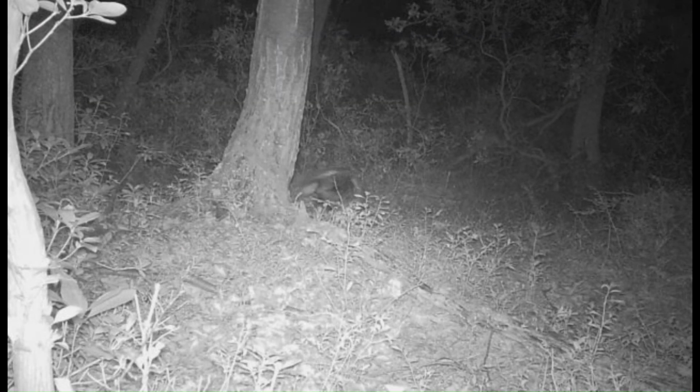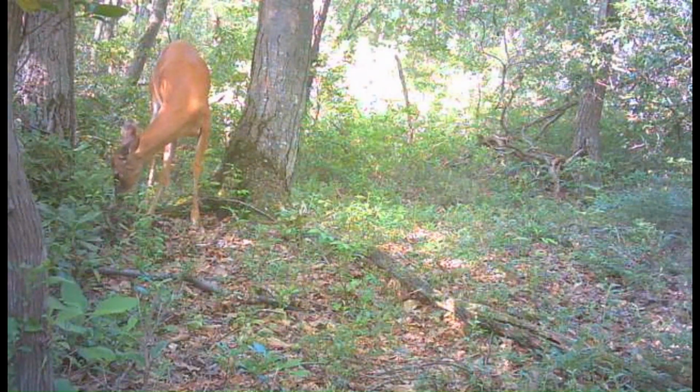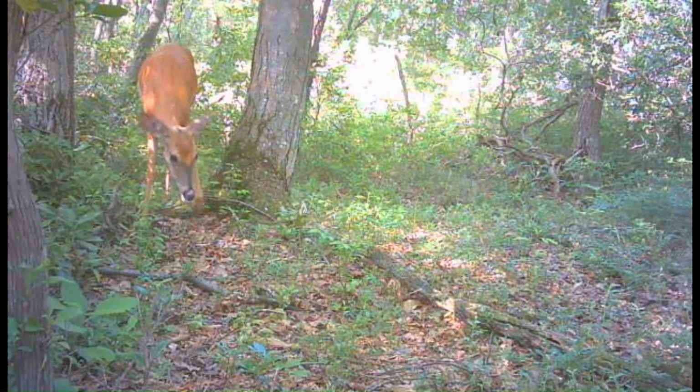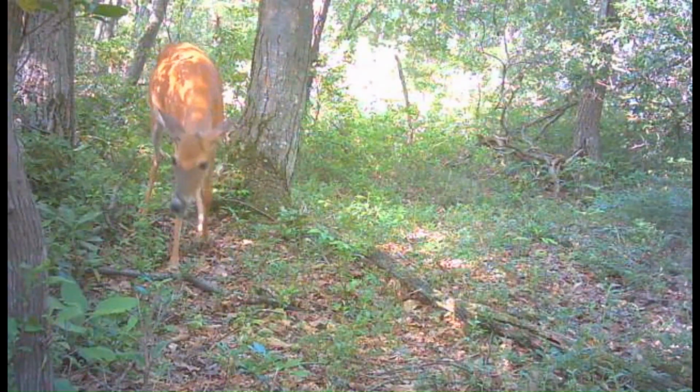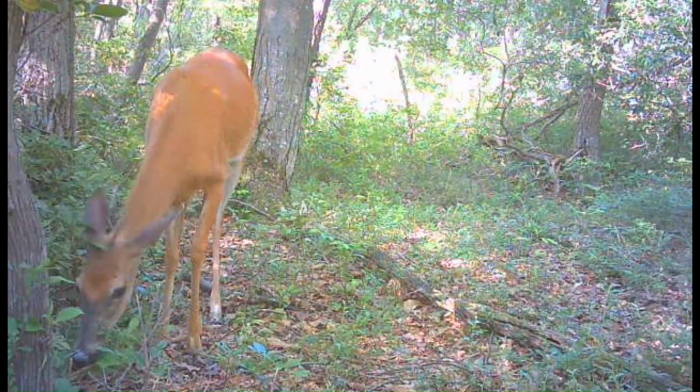And the porcupine back in there at night. Doe back in there feeding, keeping things trimmed up for me so I ain't gonna weed eat near as often back in there.